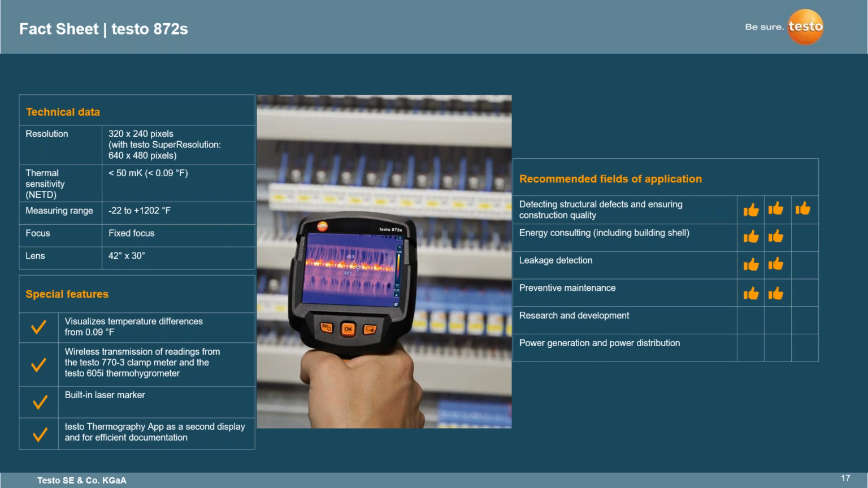So having the clamp meter and the imager working at the same time, you're getting accurate readings and you're getting all your information so that when it comes time to doing that report, you're able to put together all that information and make sure that you give it to the customer or the facility that you're working for, and that they can make their proper arrangements to have an electrician come in or someone come in that can actually certified